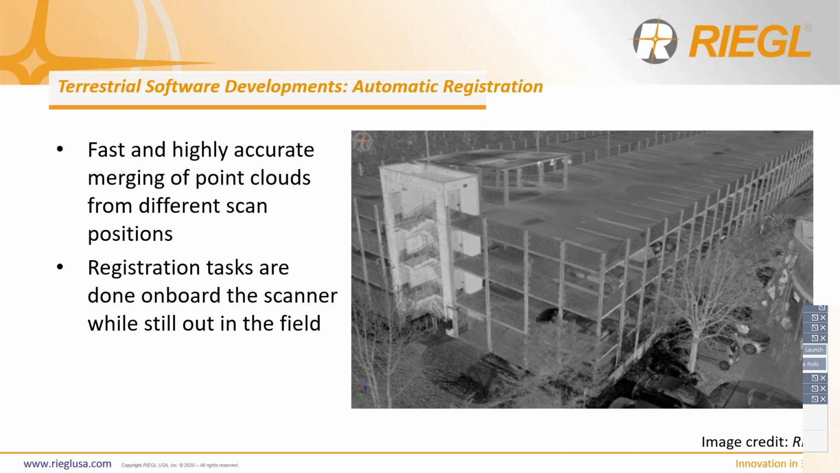This reduction in time really does help to increase your time and financial savings, because everything's done on board the scanner while you're still out in the field. It just optimizes your workflow and your time. This is such a fantastic addition to the RIEGL workflow, and it's really proving to be highly beneficial, not only to our clients, but to their end users too. So everybody's just really enjoying this for the most part, which is great.